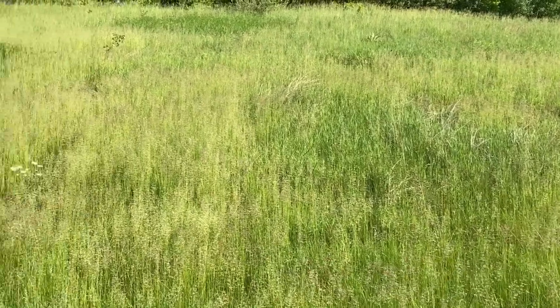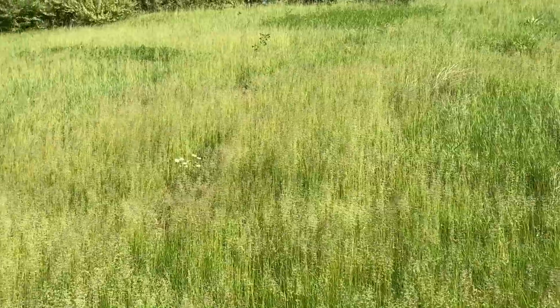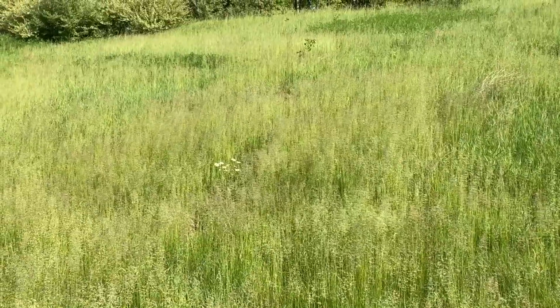So it's become a little breezy while I'm out here, but I do like the shot of the flowers amidst the grasses.